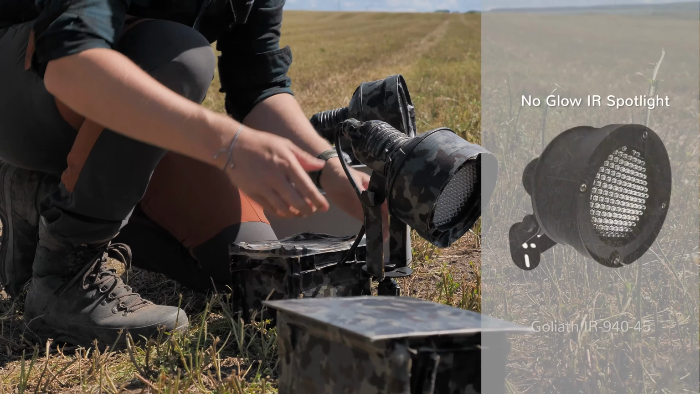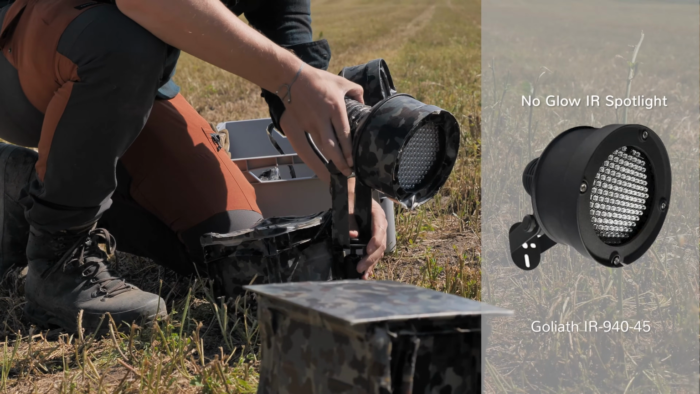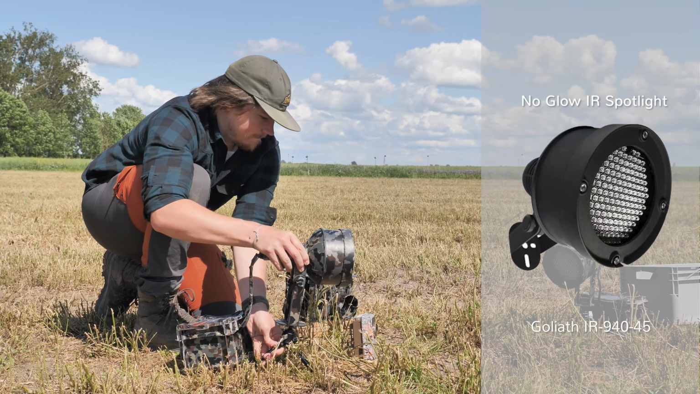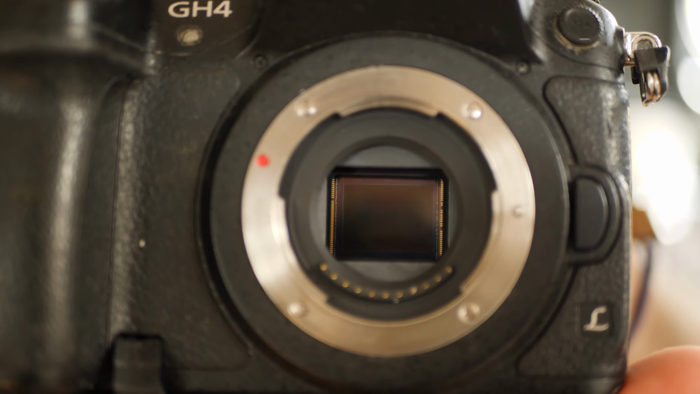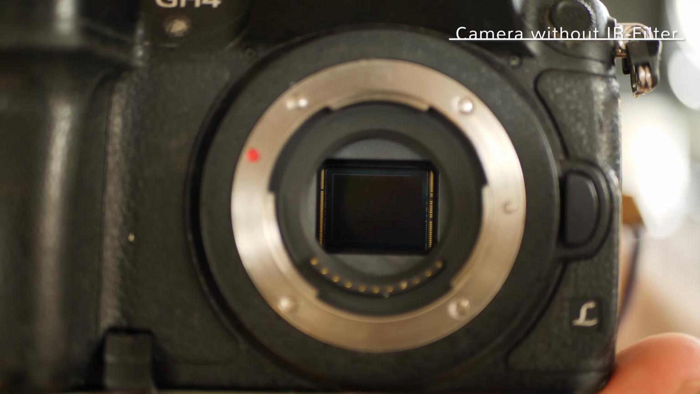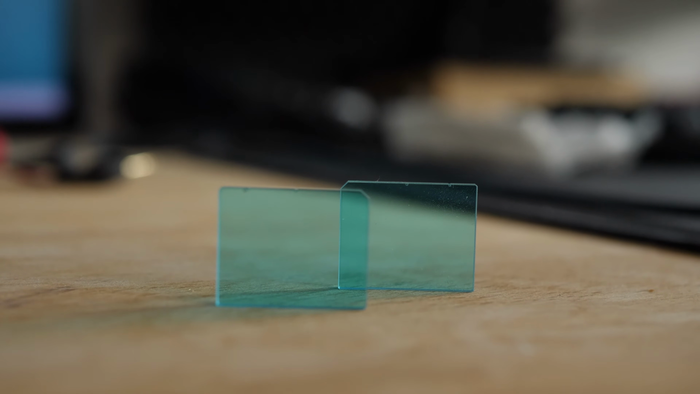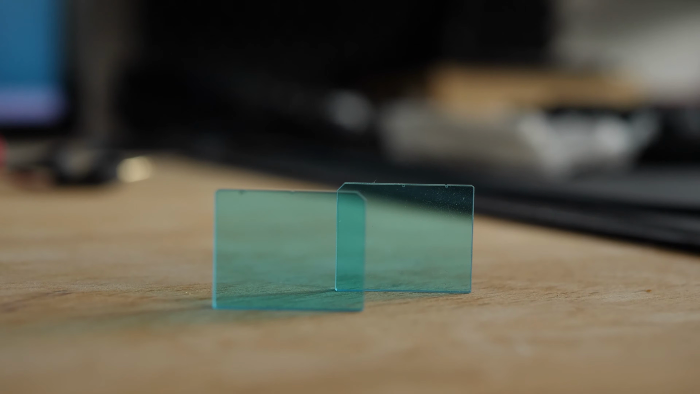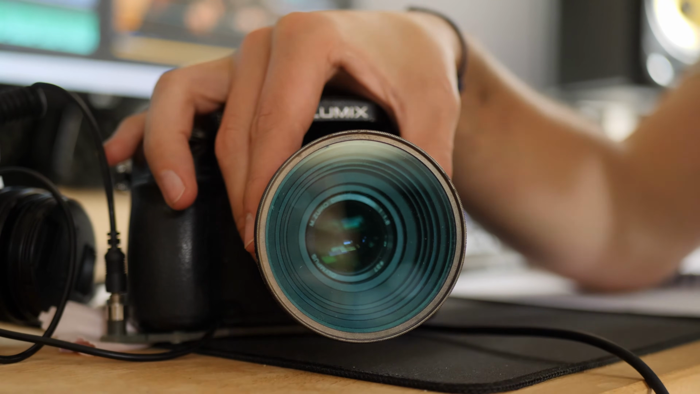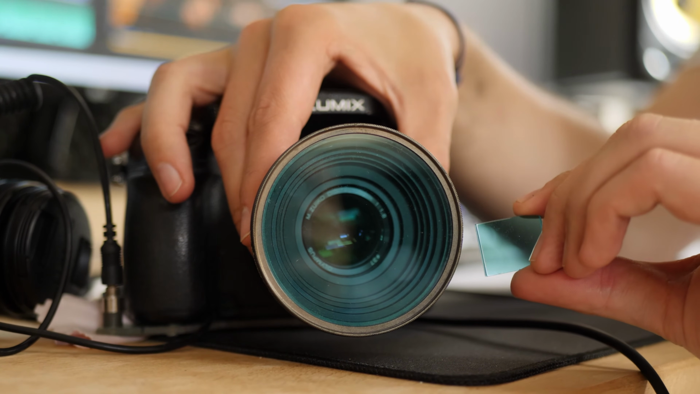In the last years we worked with external infrared spotlights which have a wavelength of 940 nanometers, which has also no red glow. I converted some cameras into near infrared cameras to film at night, and it's always an operation at the heart of your camera, and I'm always happy when I'm finished without damaging the camera and the sensor. You have to be aware that the removal of the infrared filter is more or less irreversible, but you can still use a screw-in IR filter to go back to an almost normal picture.